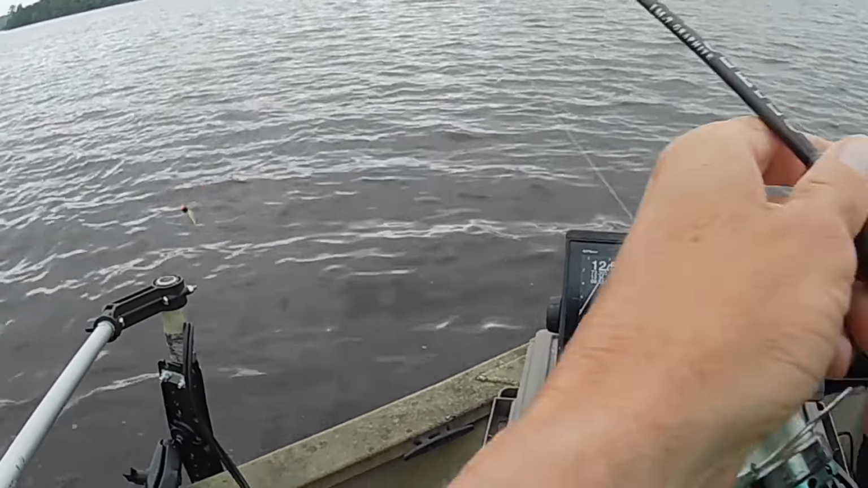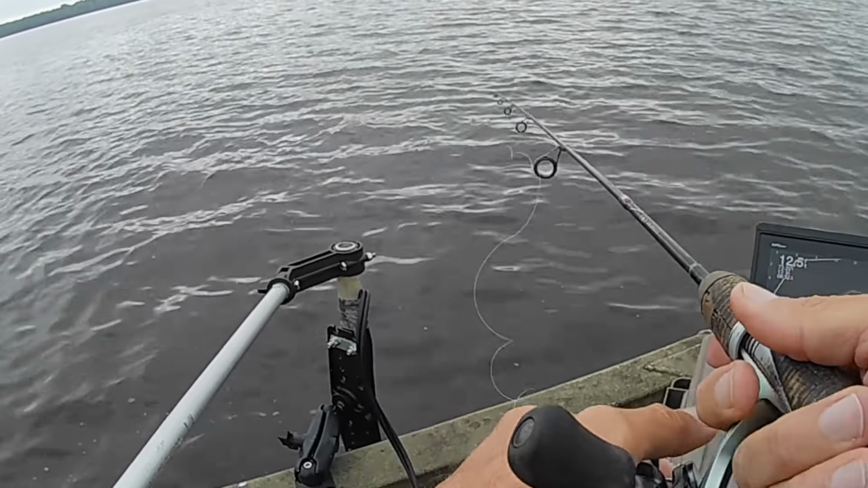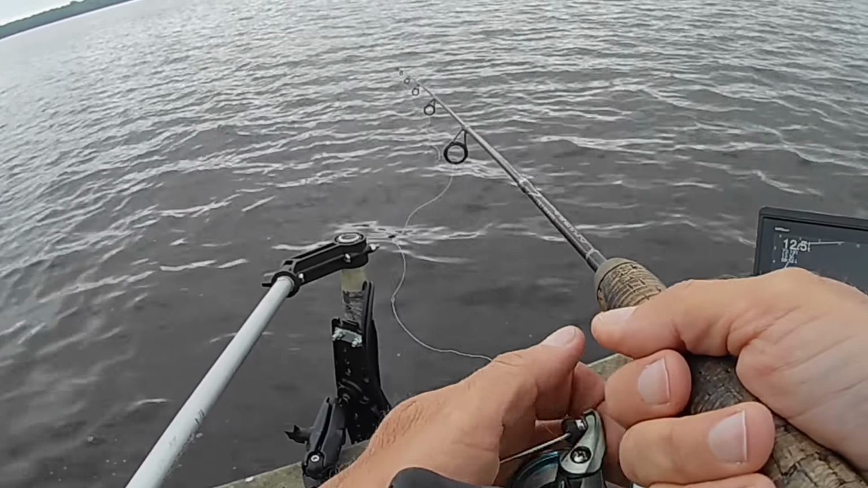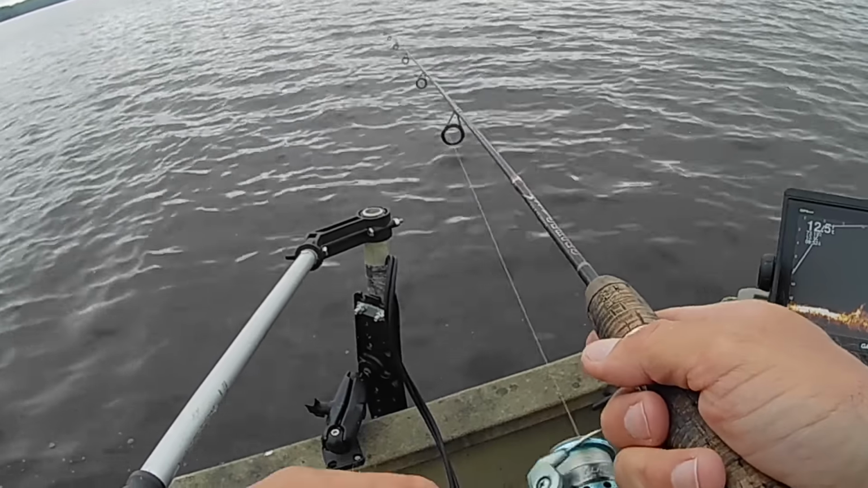Okay, I think I see a bigger one down there. Let's see. Let it go down there to it and see what happens. They can hold really tight to that stuff sometimes, and you can't really see how big they are.